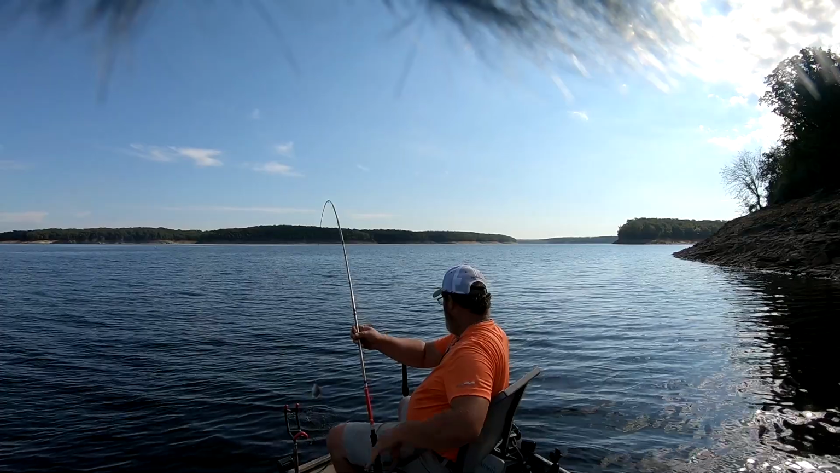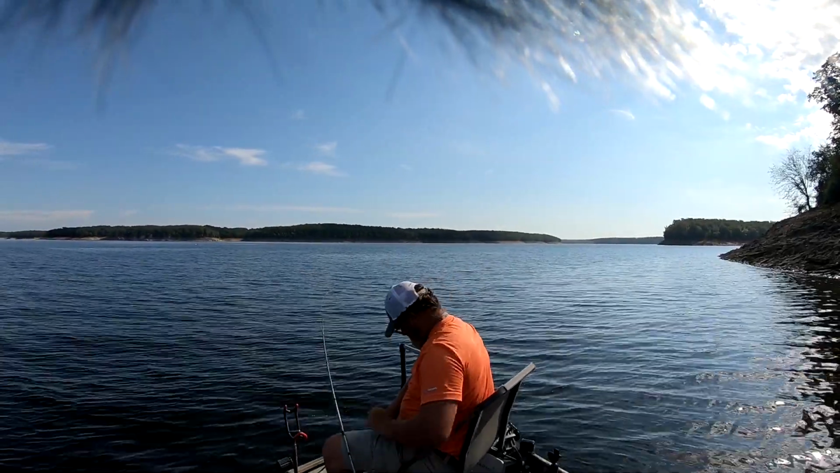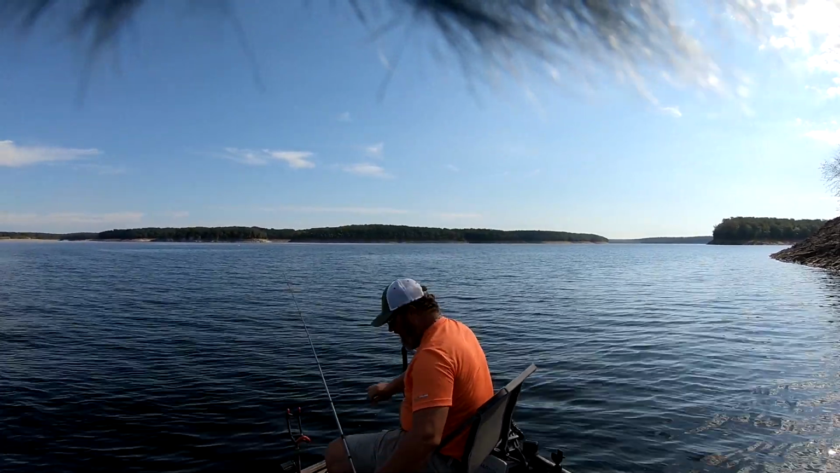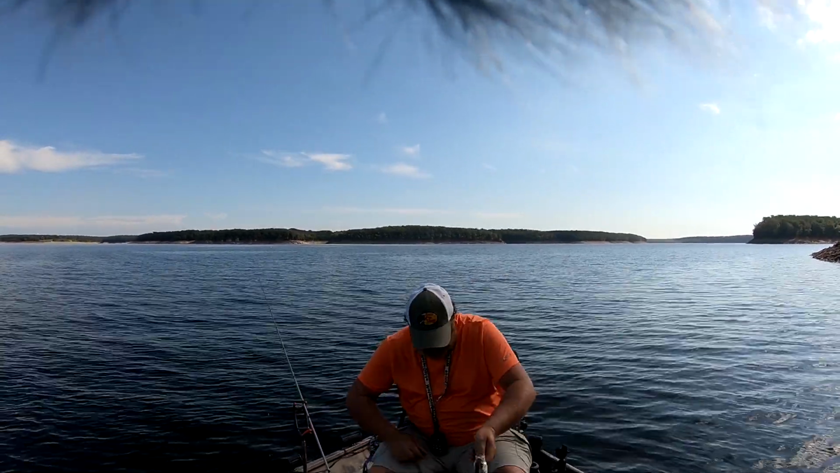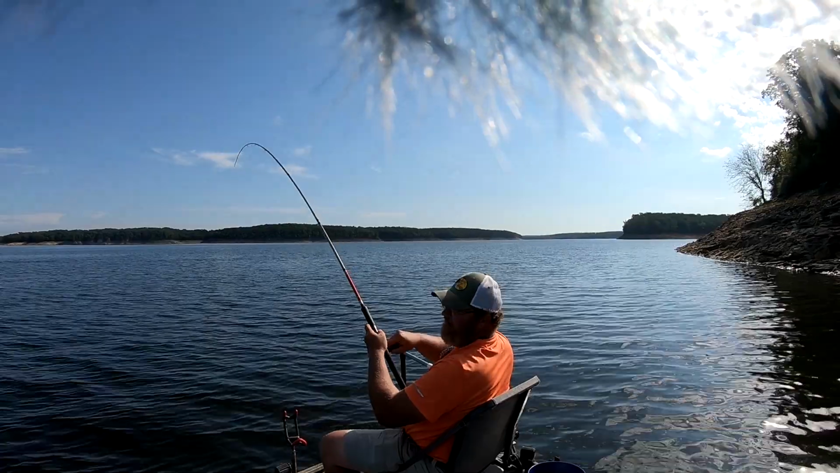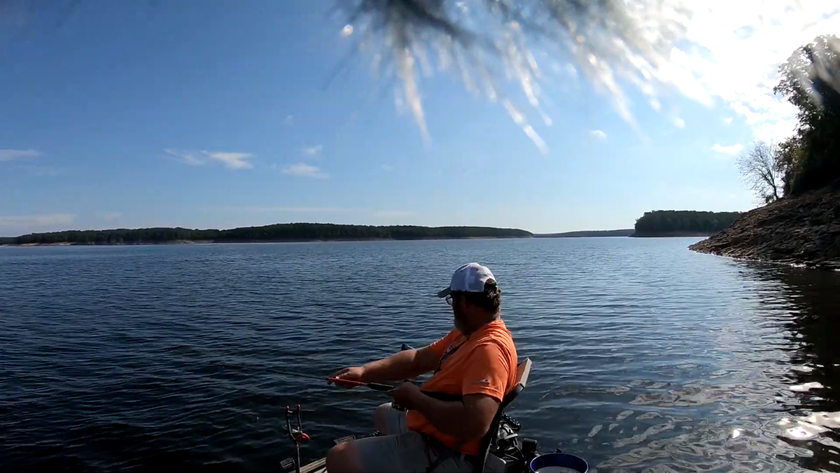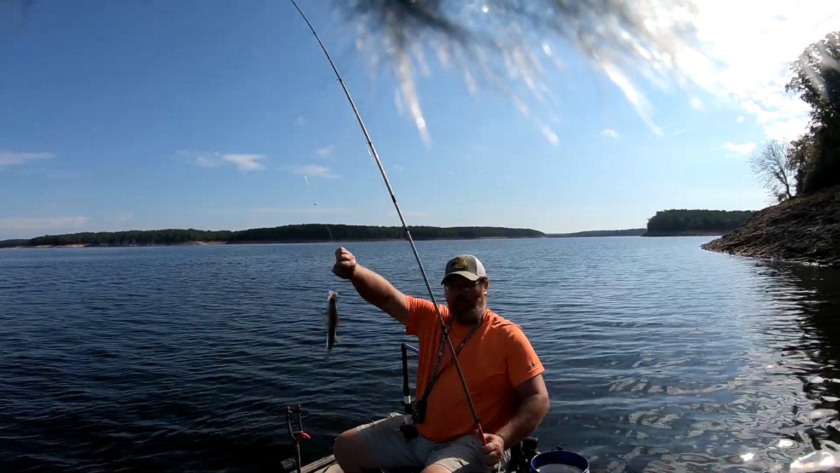Well, that's crappie. Pretty decent one. It's gonna be close to pan size, close to keeper size. Get out my little measuring stick here. Down it goes. There we go. Just like that. Feels like a good one. Oh, it's a real good one. Real good crappie. There we go.